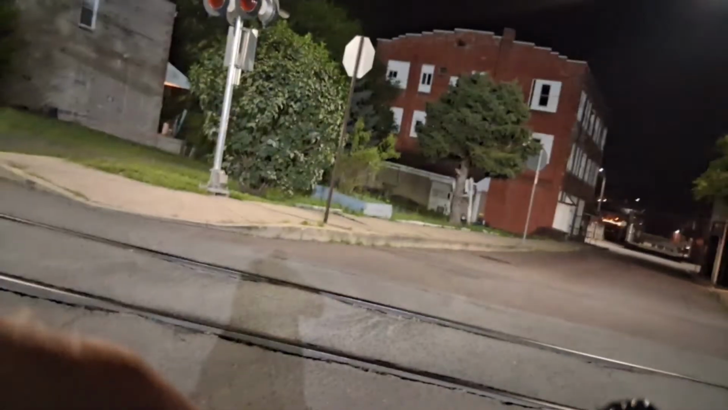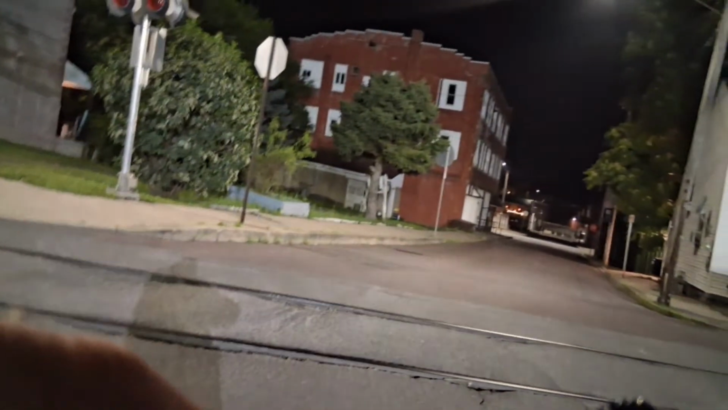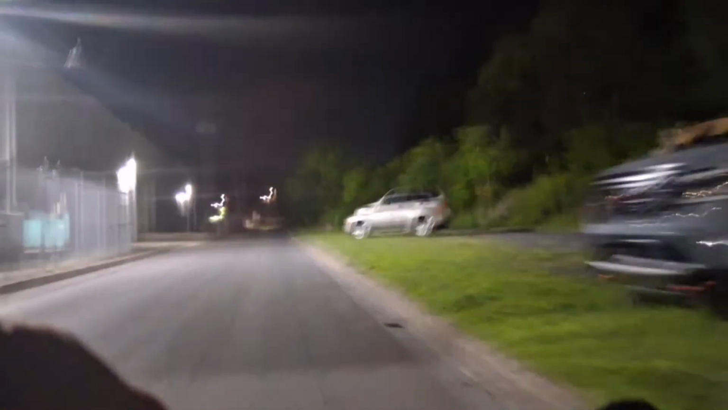I keep hearing a lot of yelling now. I forgot how bad those train tracks are right there. I'm sorry, I'll show you what they look like. You see what I just rode over? Them some big holes right there. Man, they got a black SUV now too. Yo, they got a black SUV now.